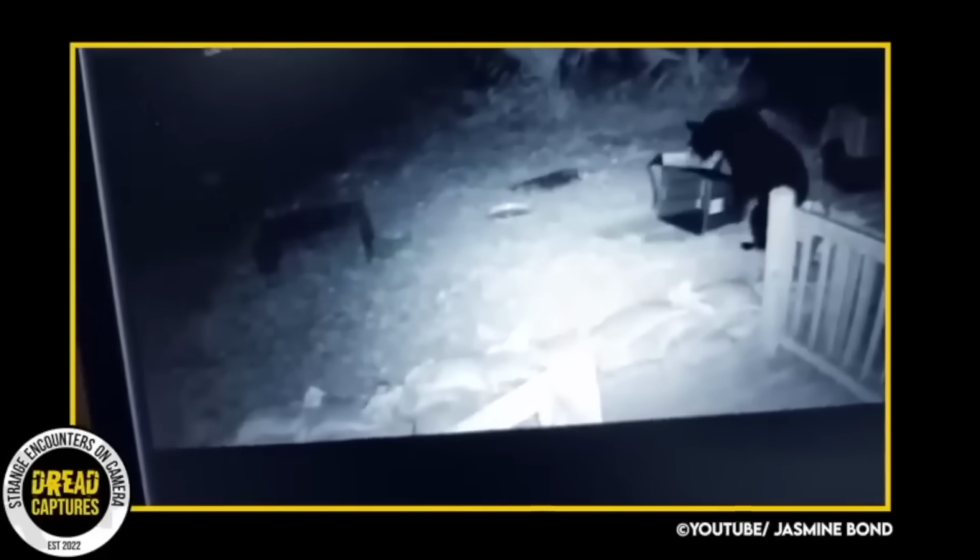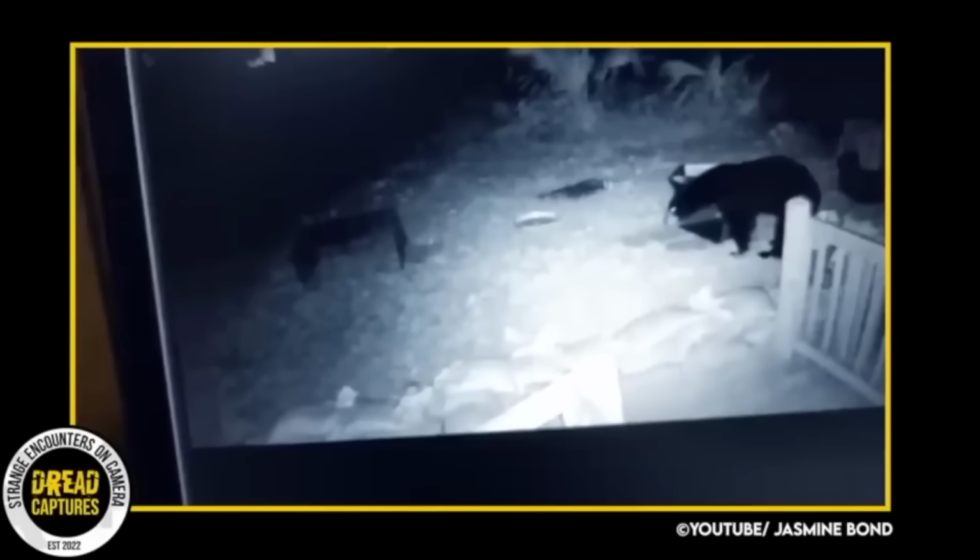Once the cat realizes this is a massive bear inches away, he bolts. It actually looks like it scares the bear more than the cat. The owner says the bear frequents this property, and that is one of the main reasons he got the outdoor camera. As we get toward the end of the clip, the cat returns the favor and runs the bear off.